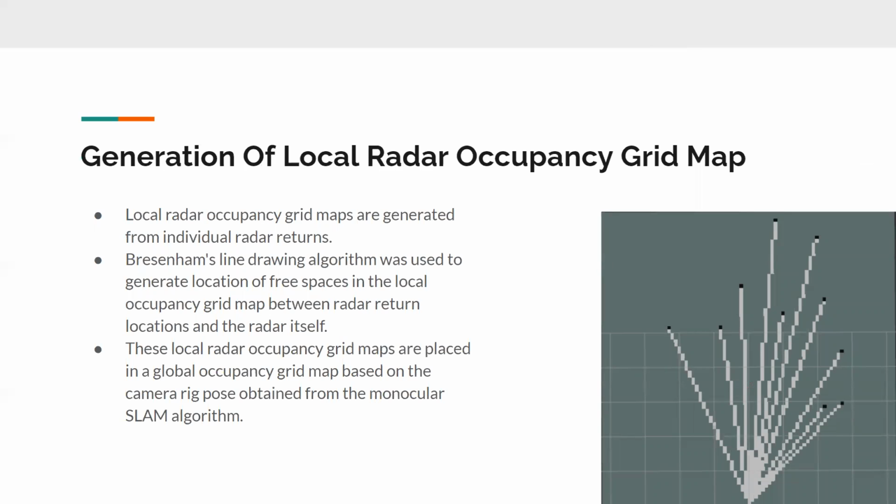The first step in this process from a technical perspective is generating local radar occupancy grid maps. The radar gets a set of returns which specify the distance to a detected obstacle in addition to its angle from the boresight of the radar. We also get the intensity of the return. We don't use that in this specific implementation, but it is available.